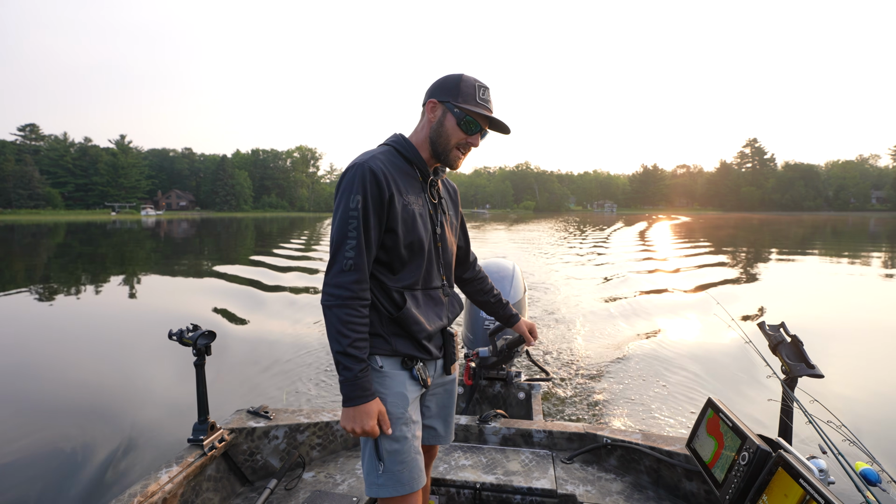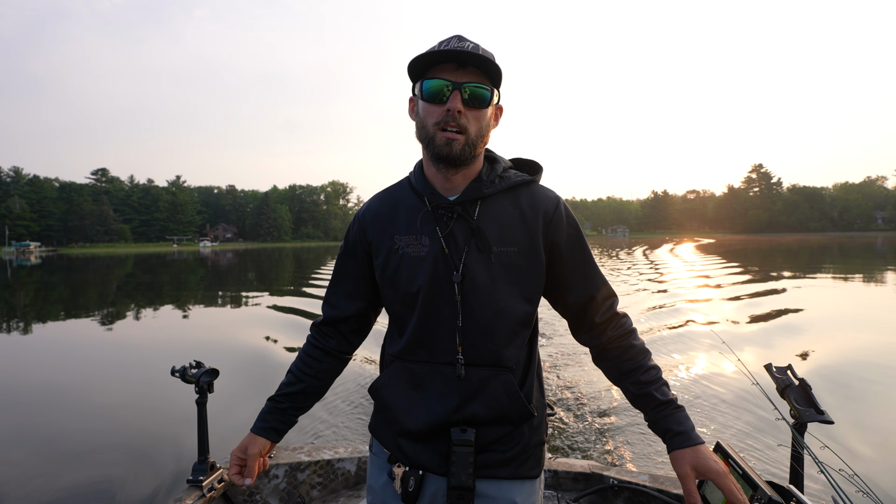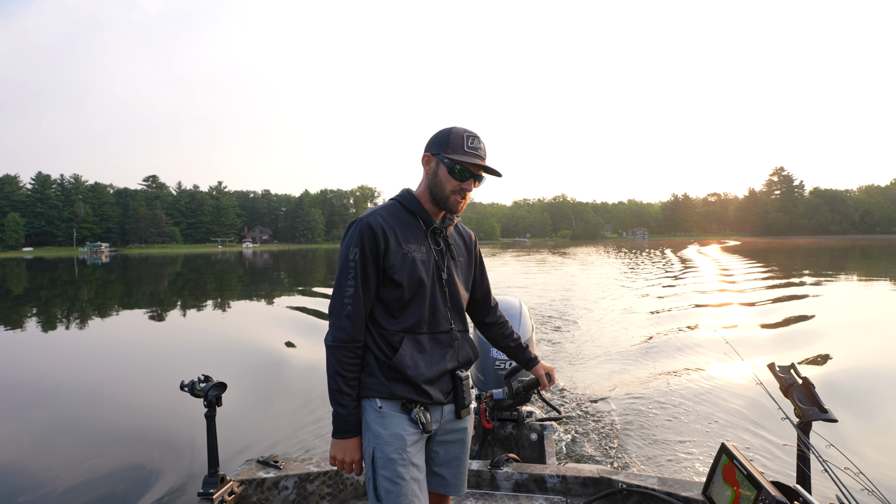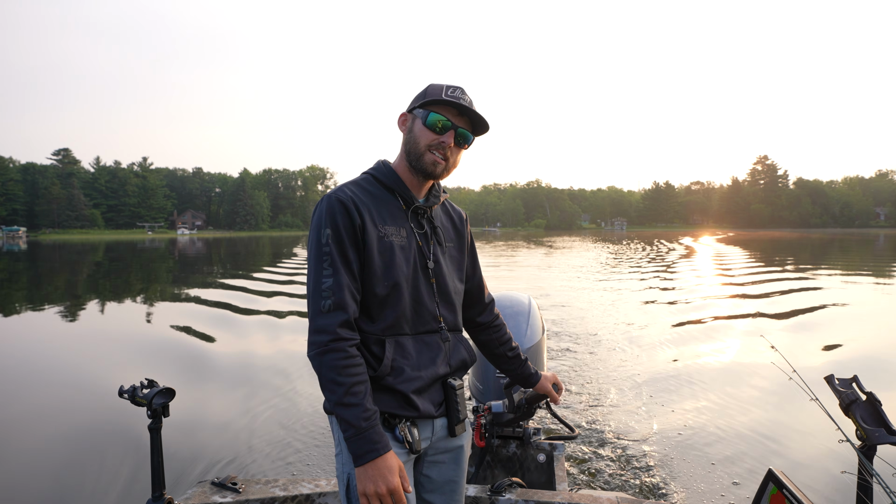So the plan today is, I really wanted to get out and fish in this boat and showcase a simple way that you can go anywhere, even without forward facing. We even pulled the forward facing unit off of here and just catch a bunch of walleyes. It's one of those super simple tactics that works everywhere you're gonna go in the summer. And that's what we want to showcase.